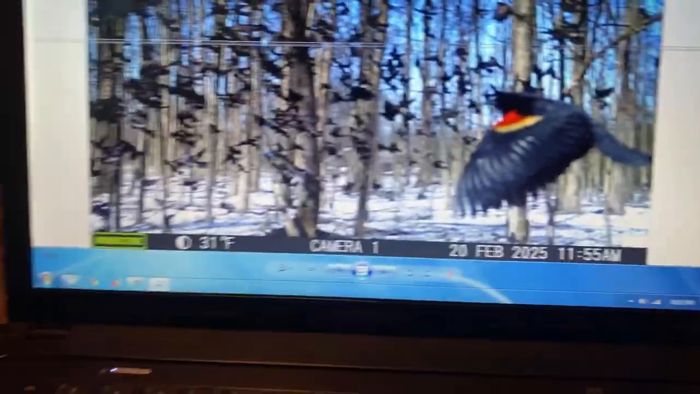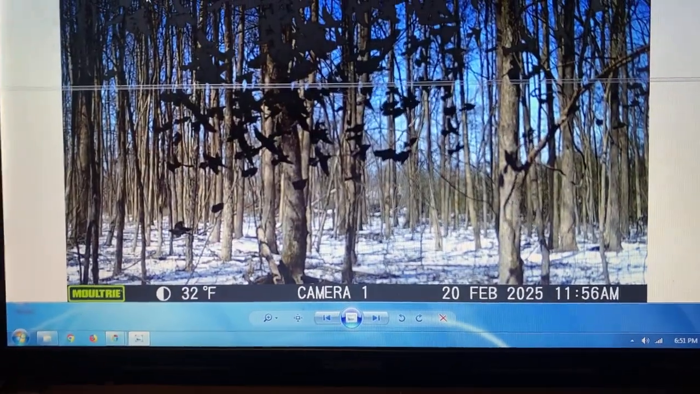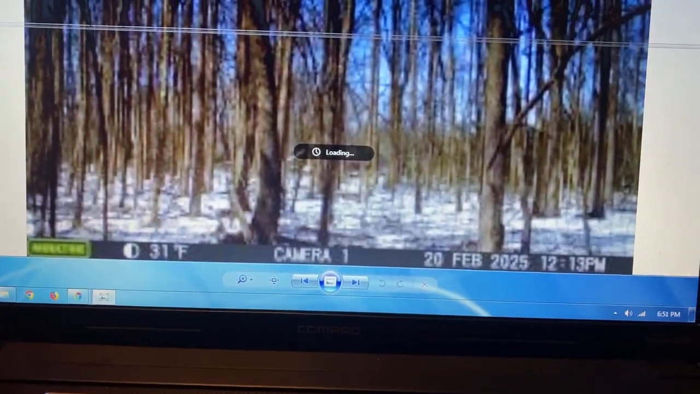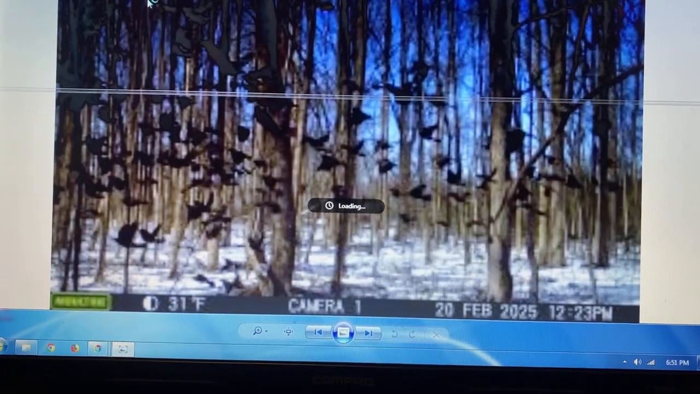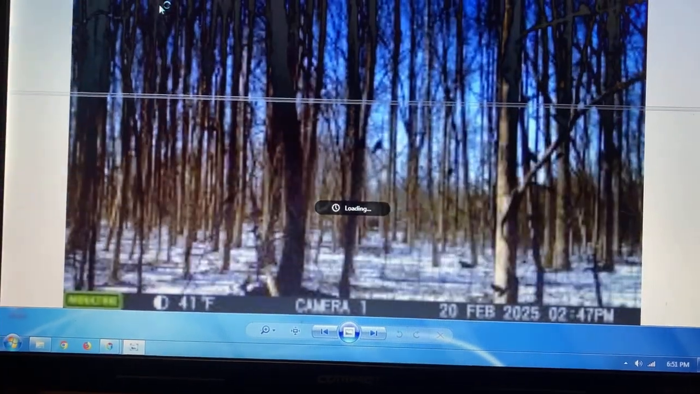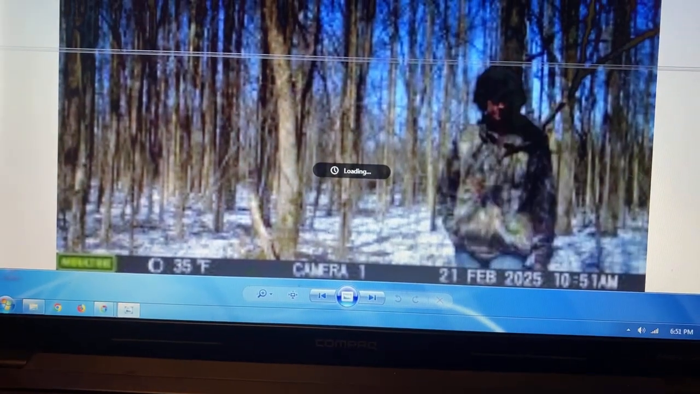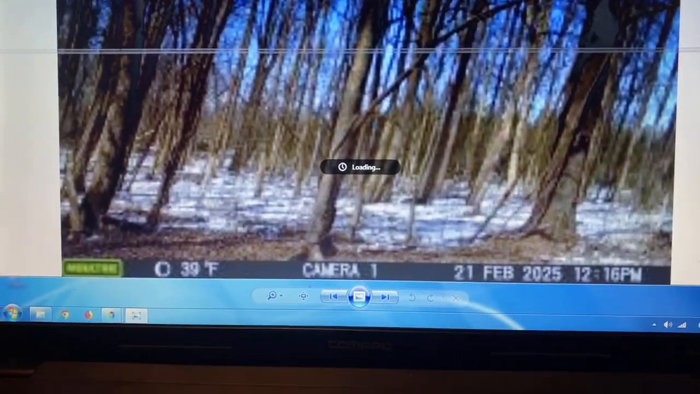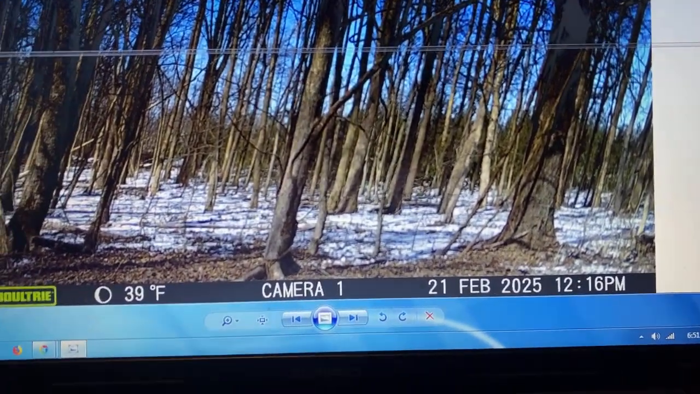So there's no deer so far on the multicam, but I did get this cool picture of the bird. There's about 1,000 birds. And yeah, there was no picture of deer. It was just all birds. 140 something pictures of birds and me filming. So, we're gonna put in the one that was in front of the pond, and maybe we'll get a deer on there.